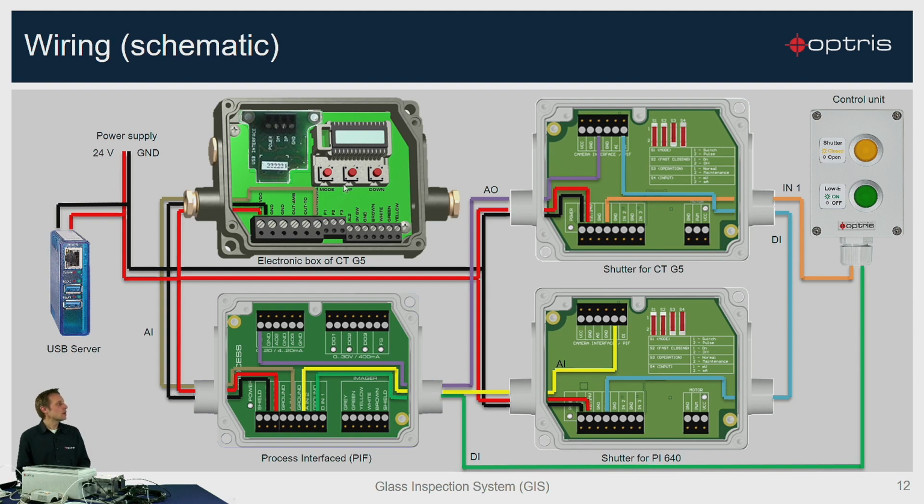On the other side, we also have the CTG5 sensor, and here you can see we are using the temperature output channel, and we are forwarding the current signal directly to our process interface to do the reference temperature calculation between the CTG5 sensor and the PI camera. So this is the complete wiring system between the components and the remote control.